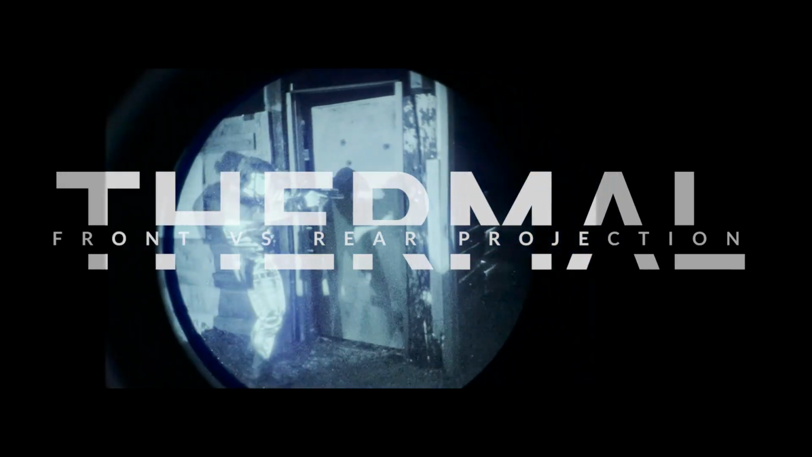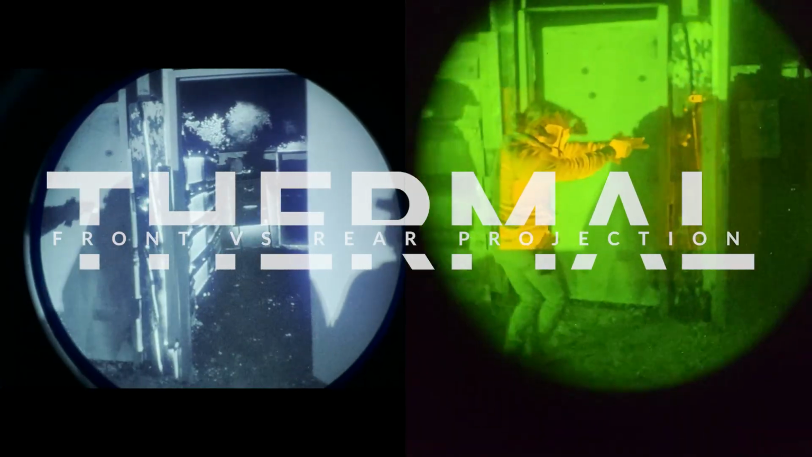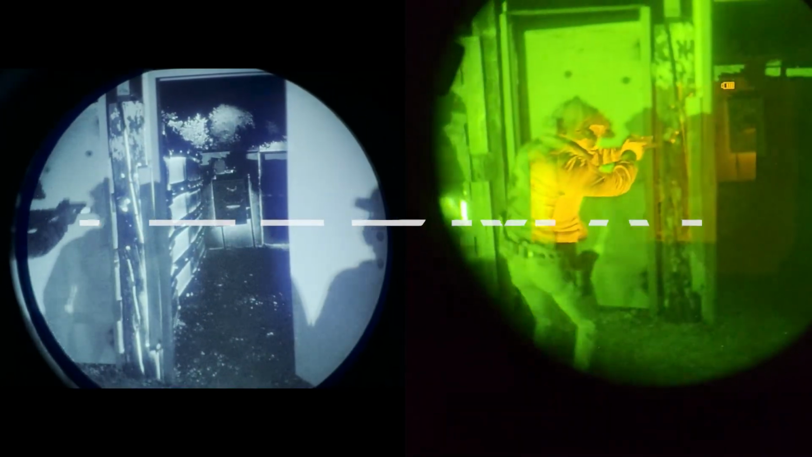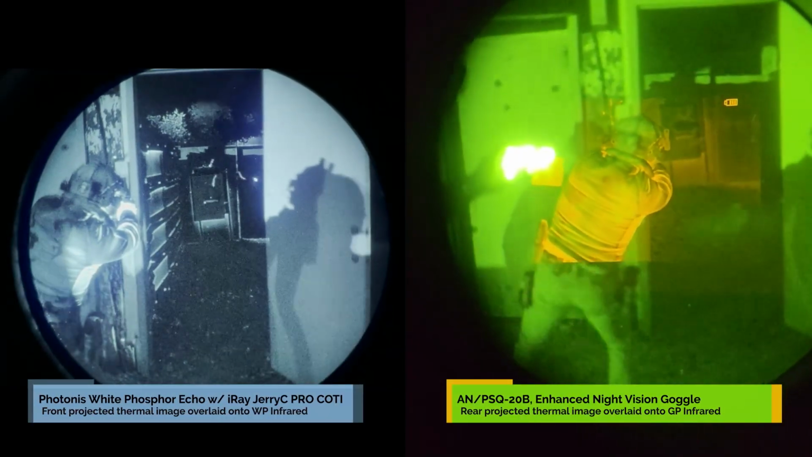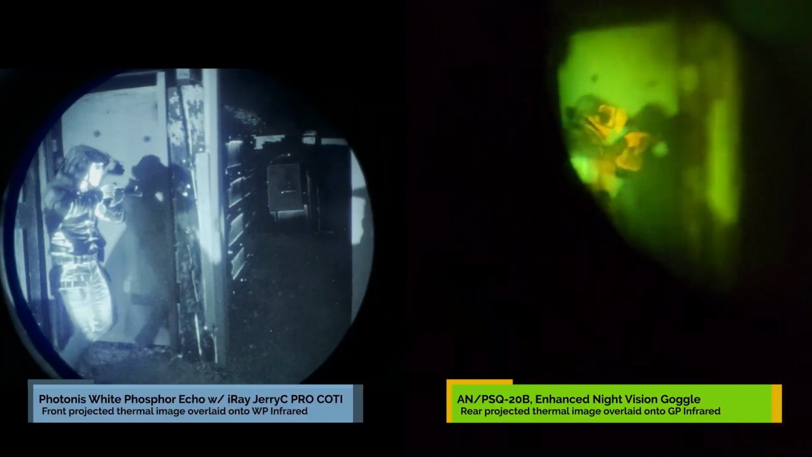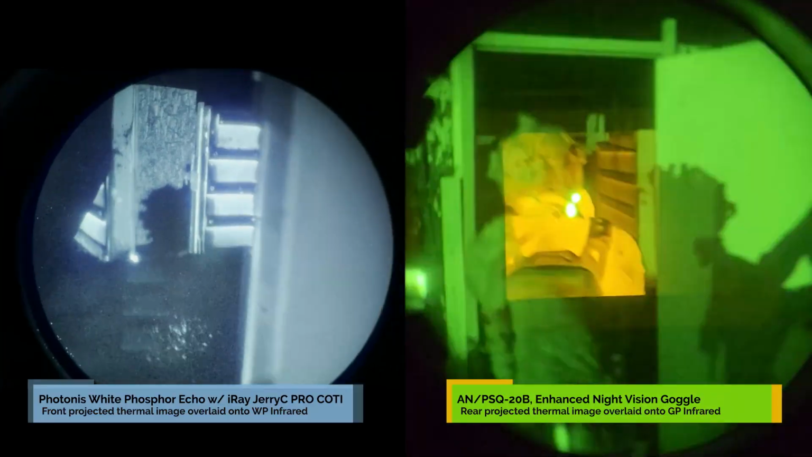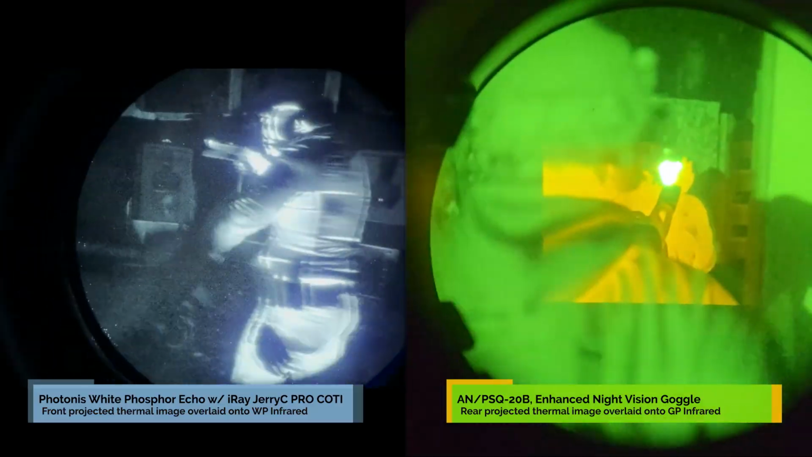Here's a side-by-side of two types of thermal fusion goggles. On the left, you'll see footage captured using a conventional PVS-14 infrared night vision device with a clip-on thermal imager, also called a COTI. The PVS-14 is built by Dark Industries using a Photonis Echo white phosphor tube, and the thermal is a JerryC Pro bought from Cold Harbor Supply.